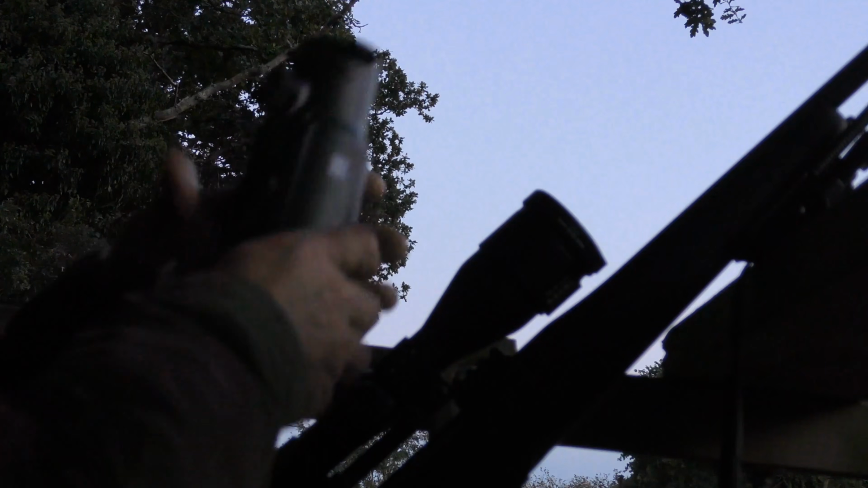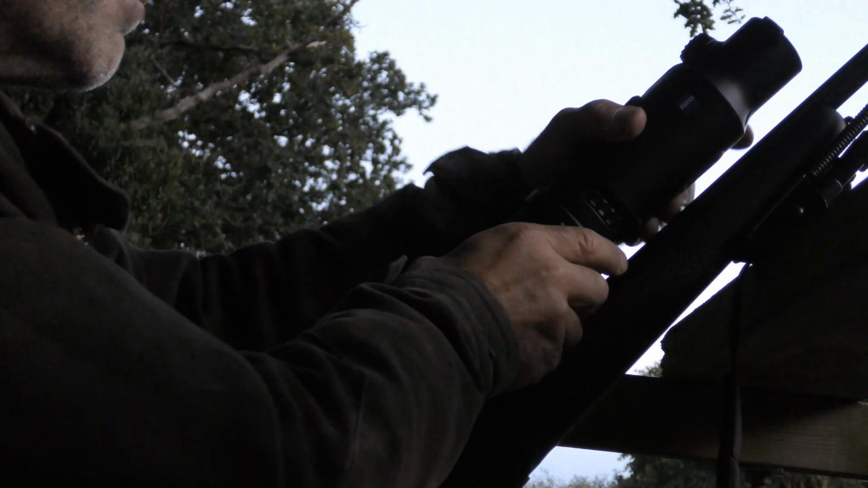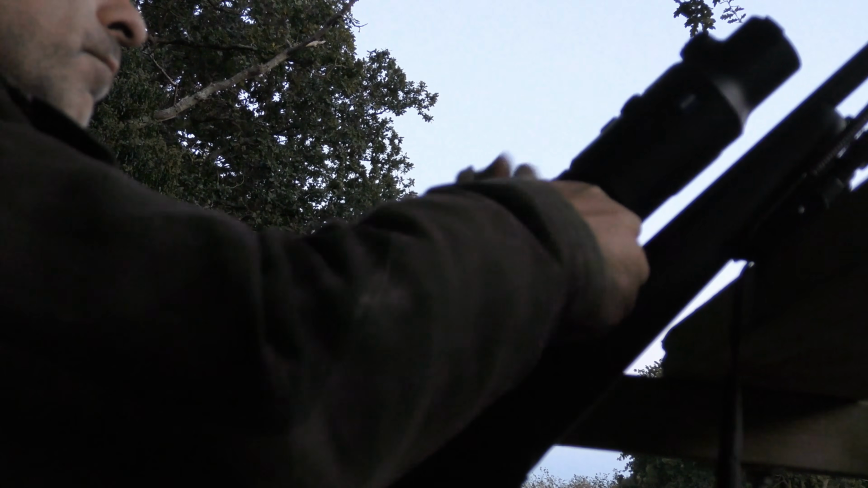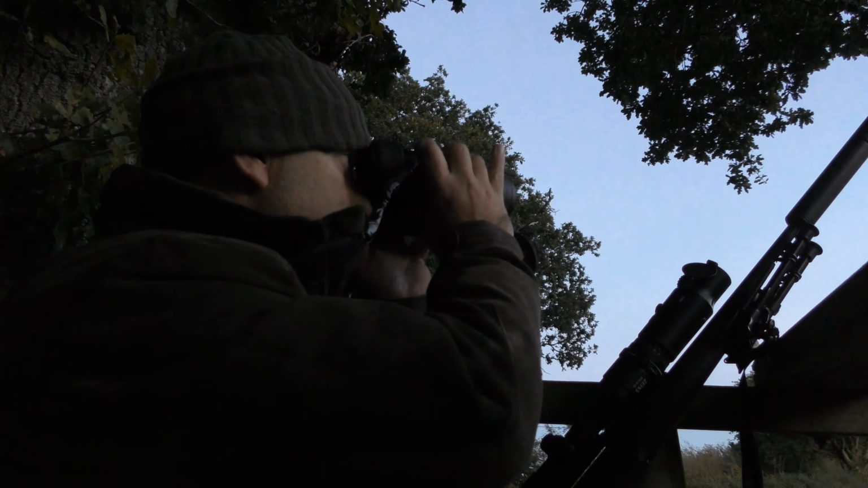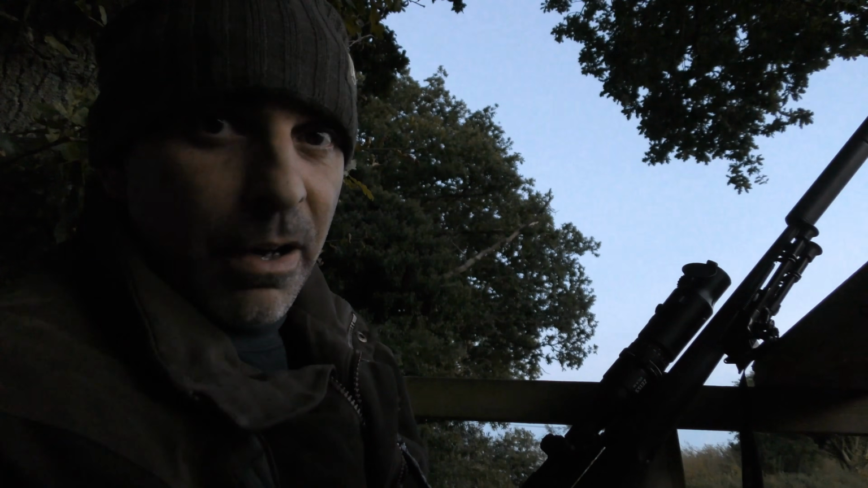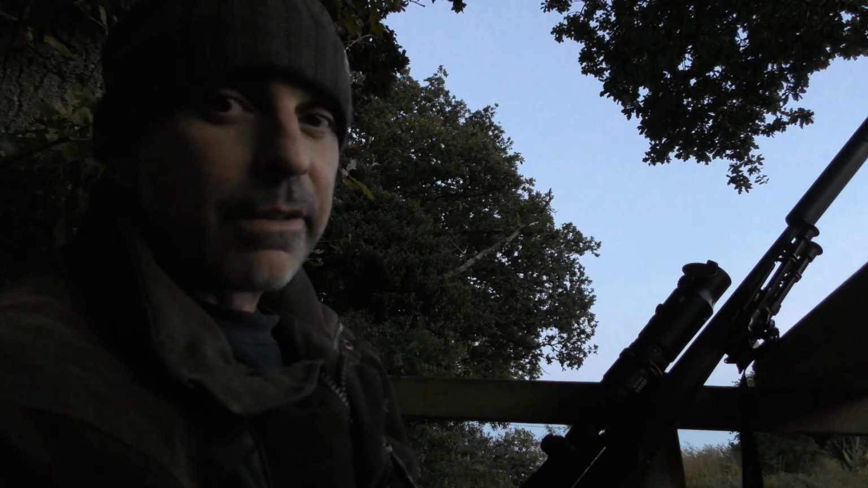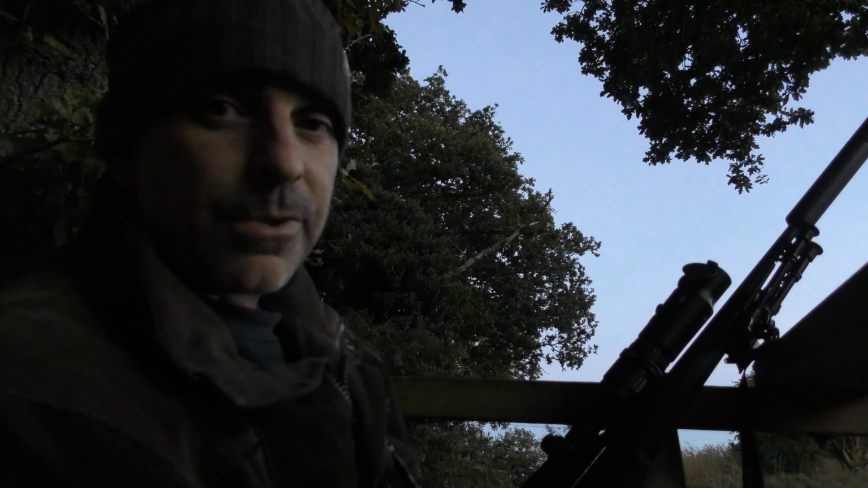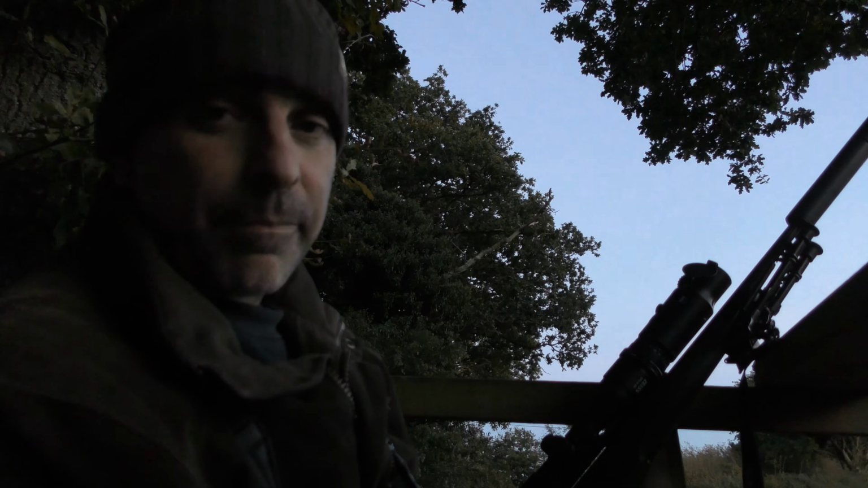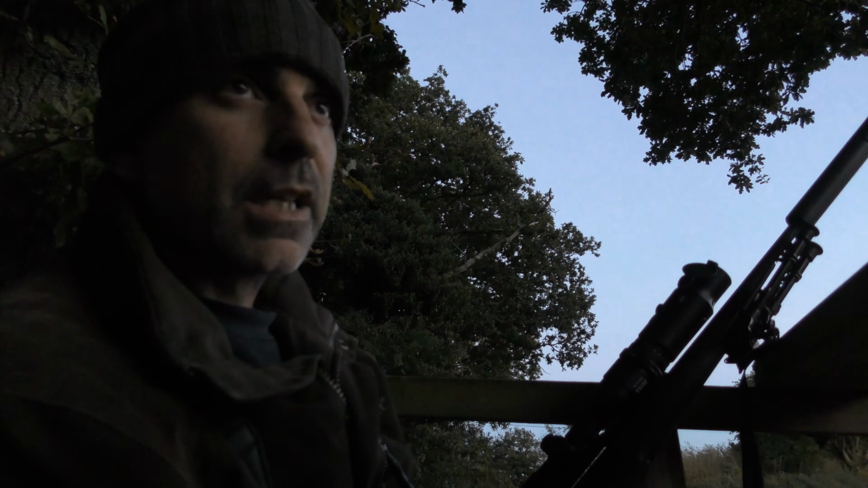Right, so it's starting to get quite dark now, so I'm going to stick the thermal clip-on there. We've probably got about half an hour of daylight left. So I'm still alright to take a deer if anything comes out. Well, it's got to be a buck, obviously, because that's all that's in season at the moment, fallow bucks or a roe buck. So if one of those comes out, I've got about half an hour that I could take that.